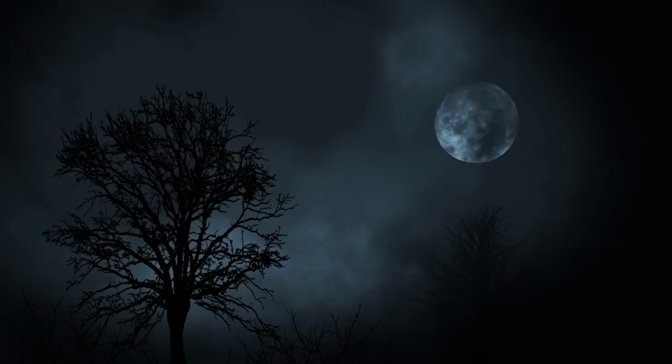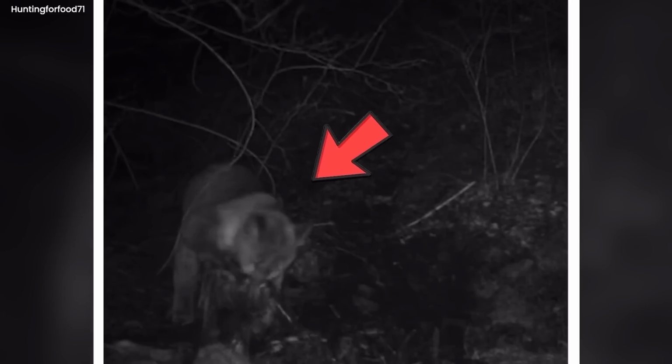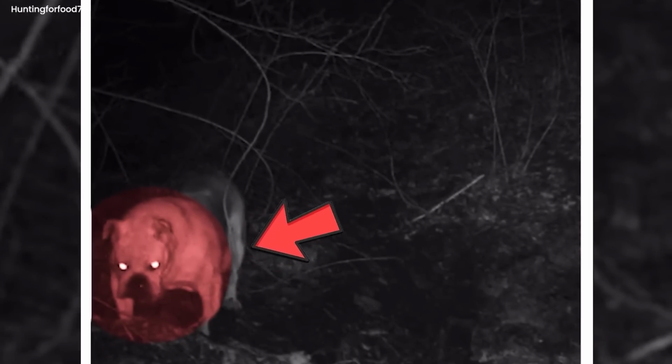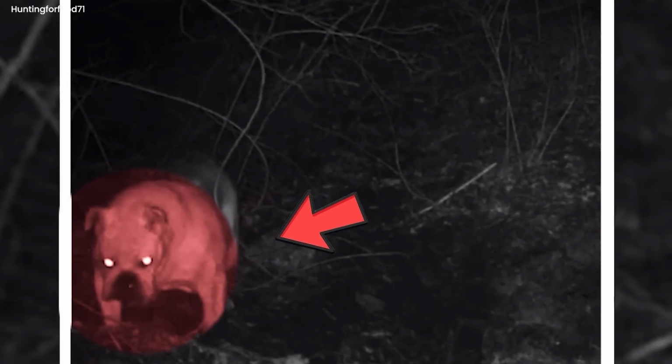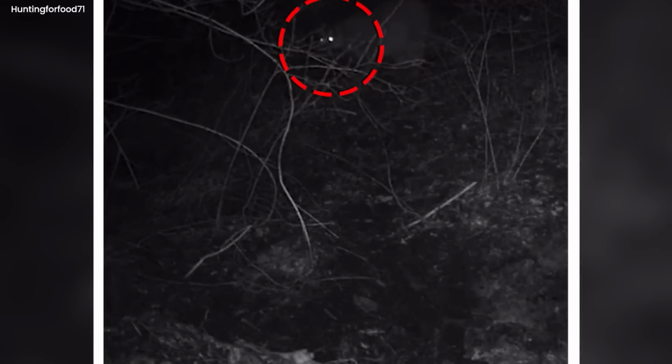In the spooky video, a camera in the woods records a scary scene. A skinny bulldog, looking really hungry, walks around in the shadows. Its eyes look super desperate, staring at something we can't see, like it really wants to get it. But there's a big cat called a mountain lion hiding in the dark.